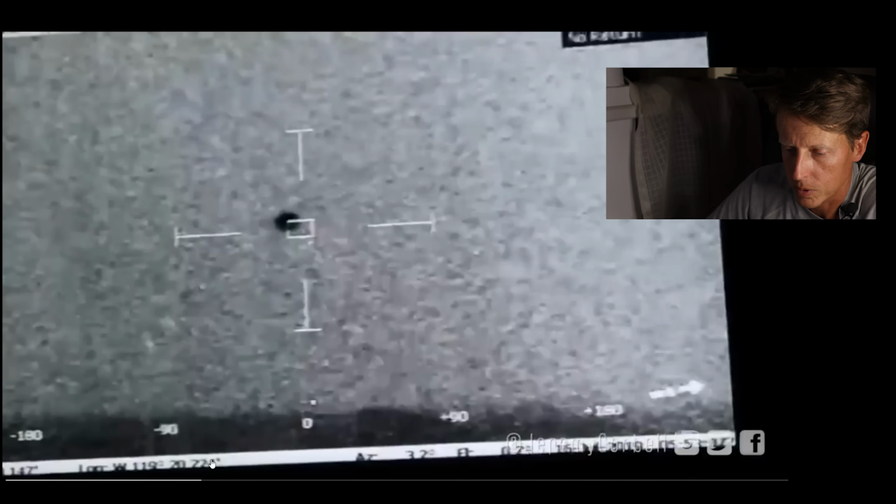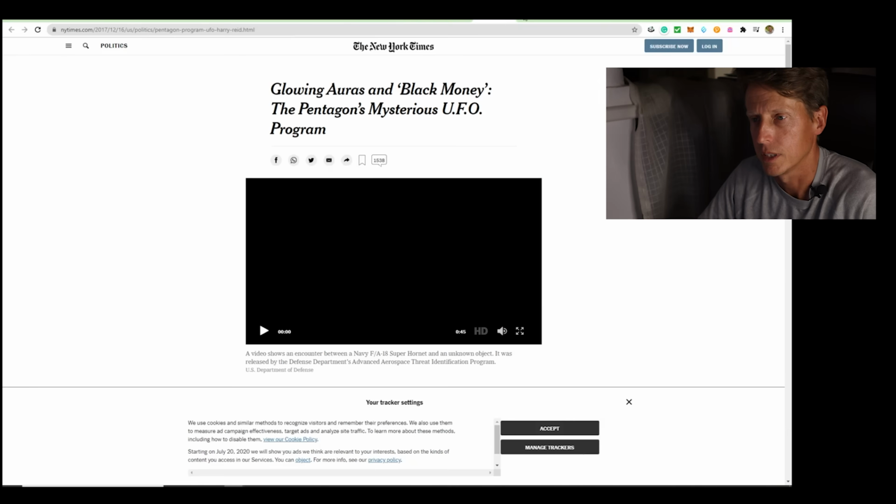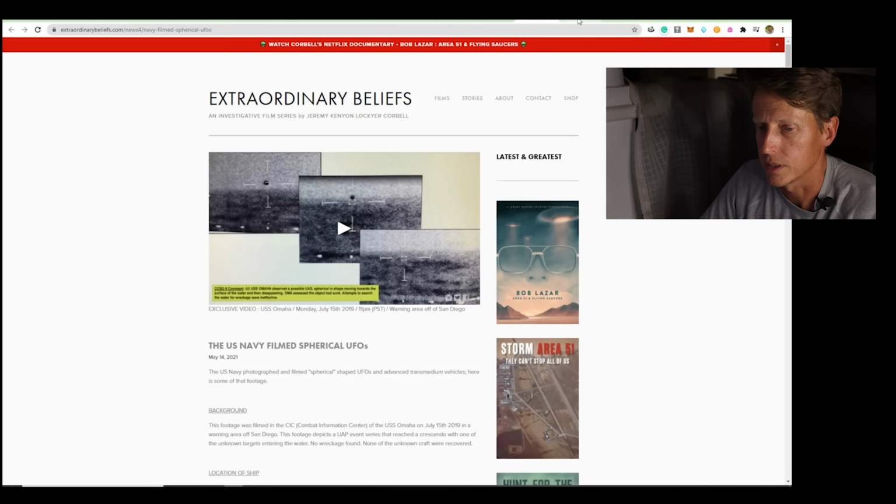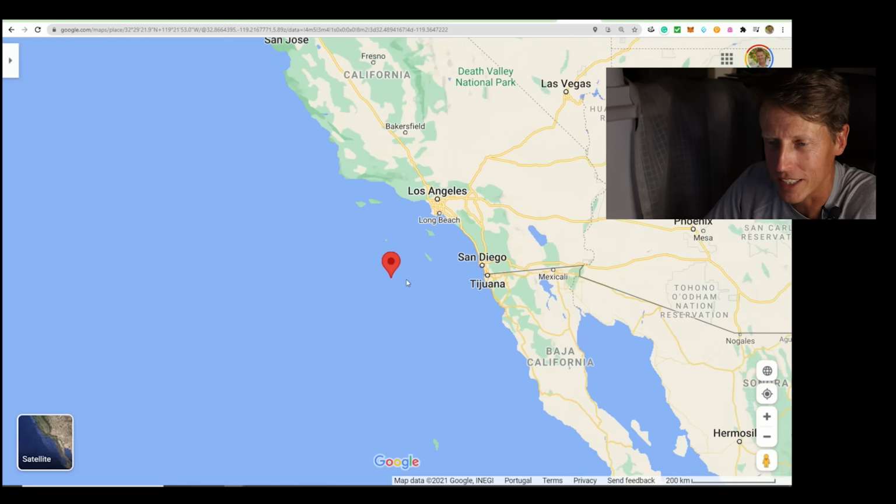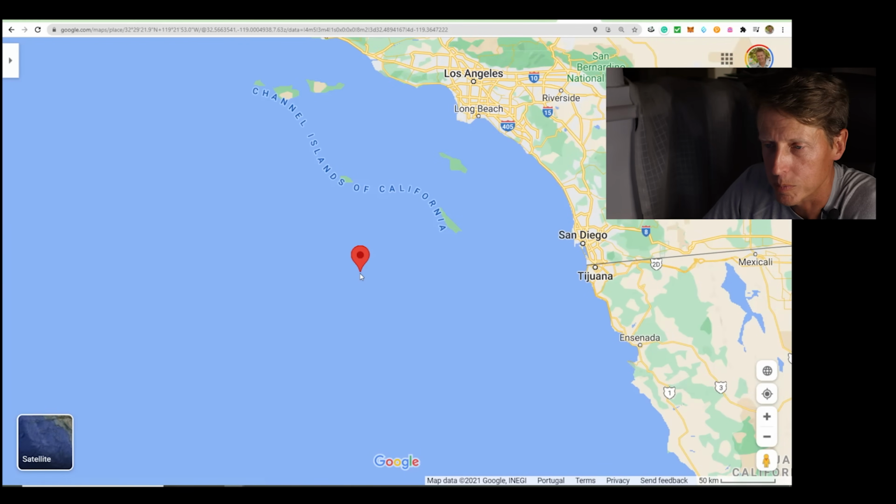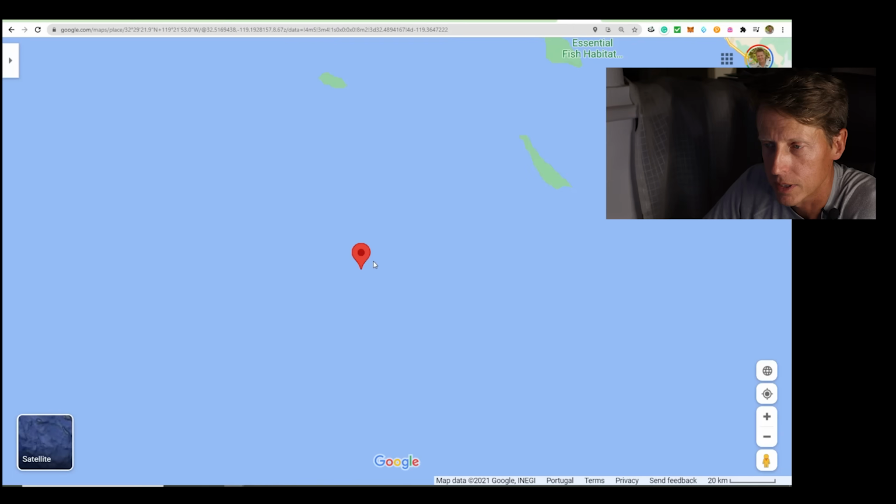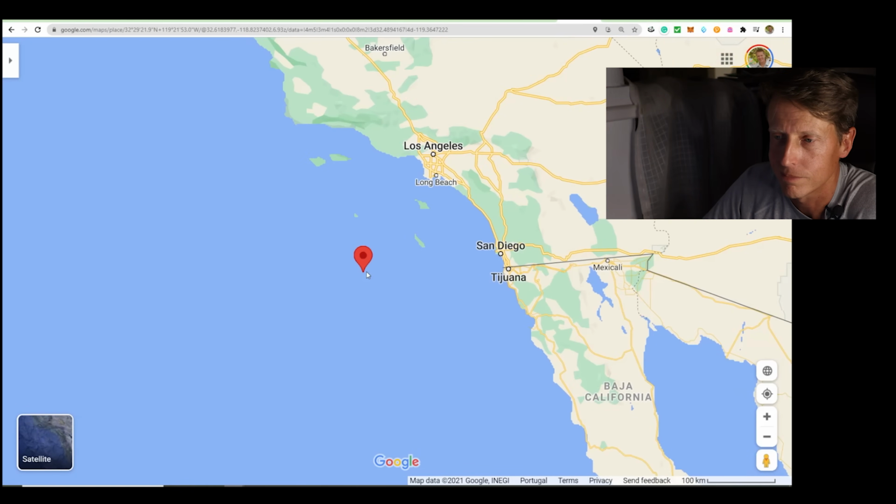You can see the coordinates. That's what it talked about. So when we go and look, all right, it's all over the news. Here's the coordinates. Tijuana. The aliens are going partying in Tijuana. So it's just out here. I don't know. I hope they're helping the fish or something. This is essentially near Catalina Island, man. There's great whites and weird orbs.